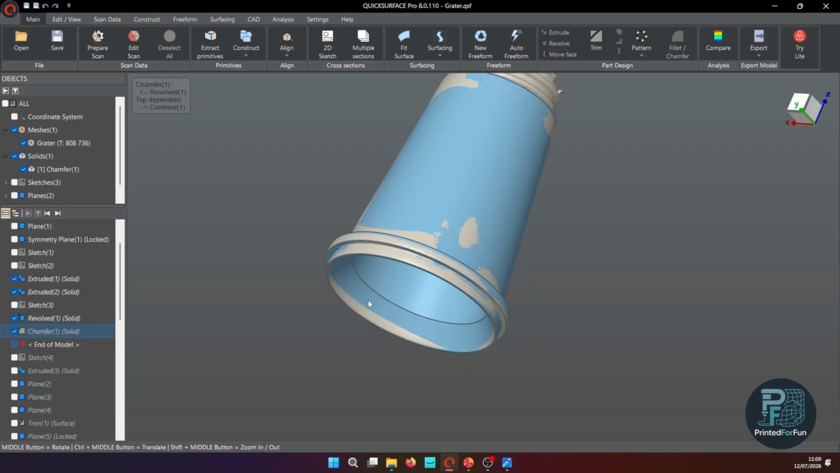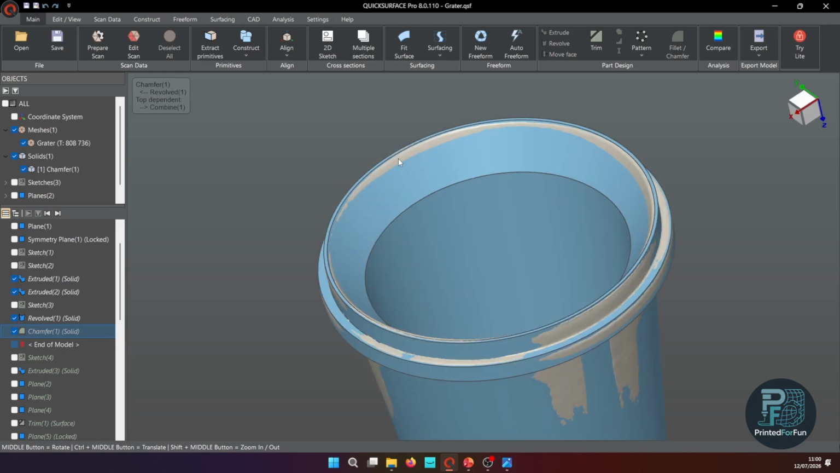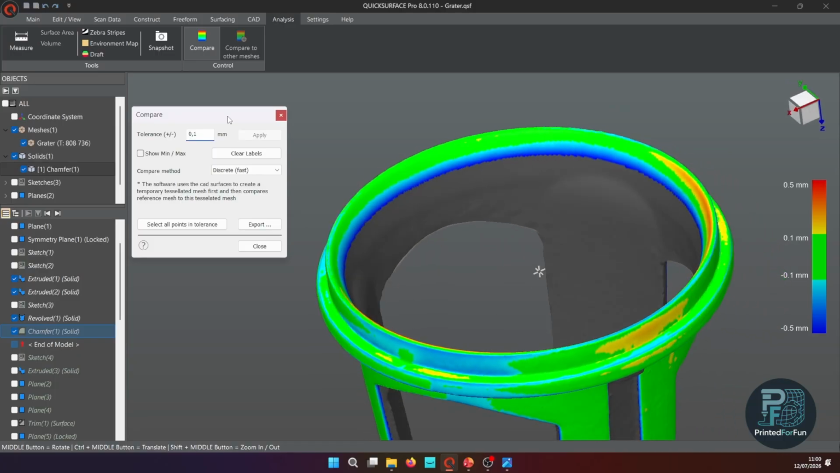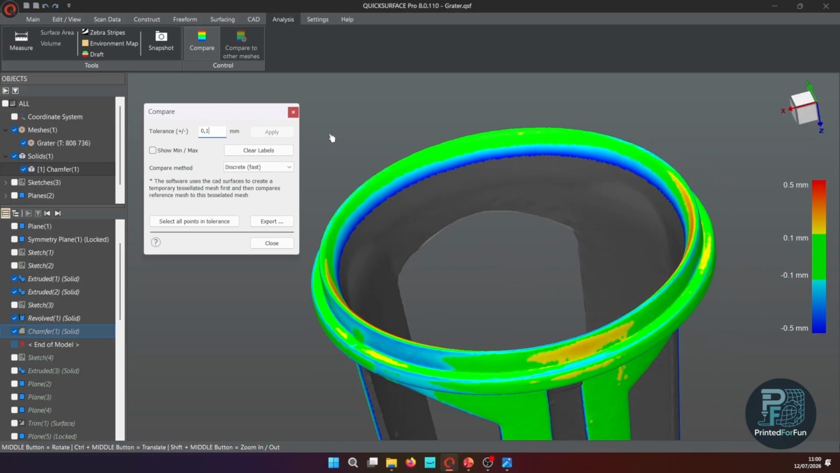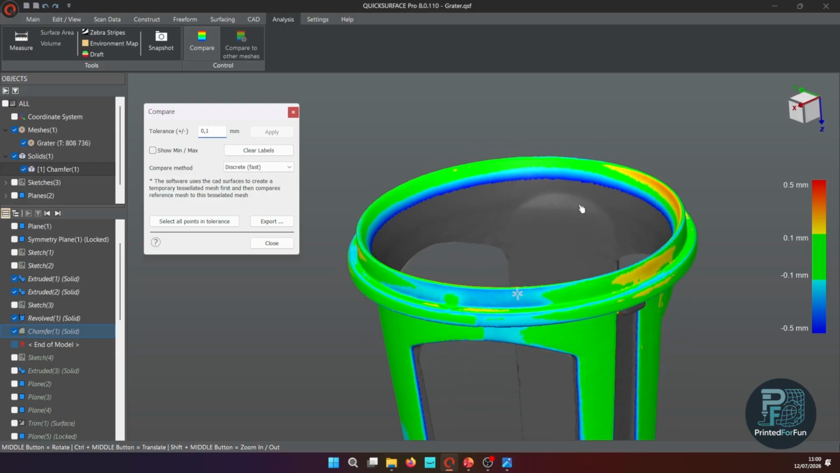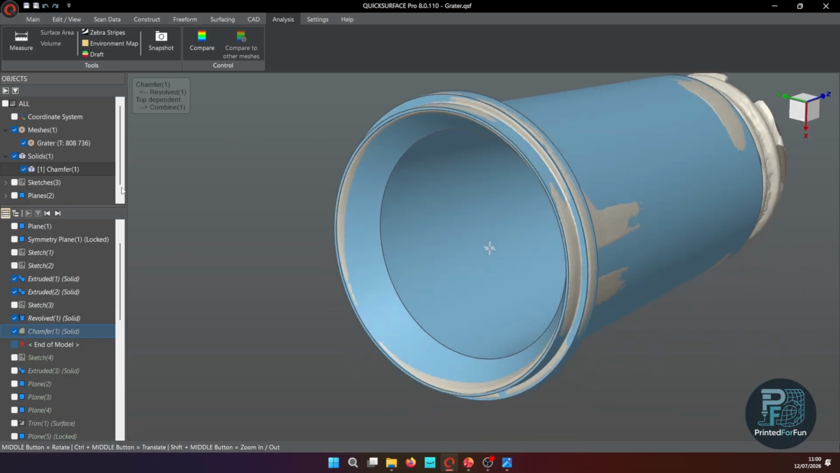So here I chamfered the inside to get a nice outlet because I wanted the outer lip to be roughly similar to the original design. So you can see here 0.1 millimeter tolerance, and the outlet where the grindings will fall out or drop out, they are within 0.1 millimeters of tolerance.